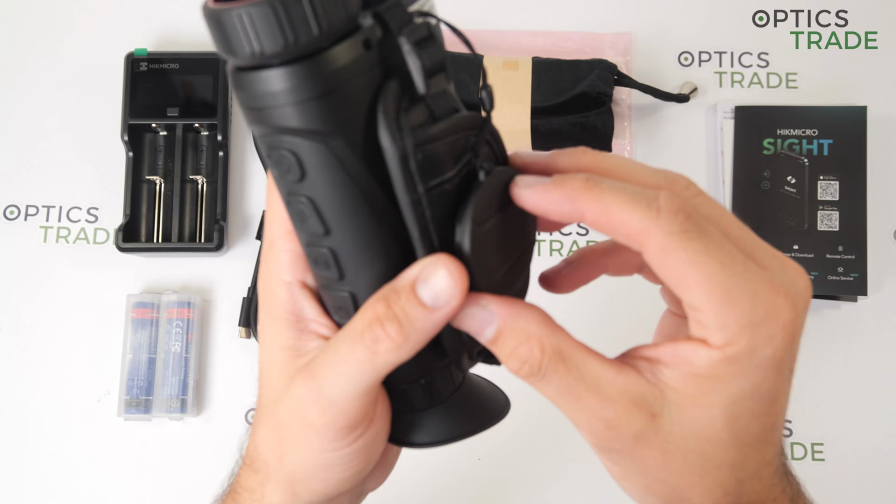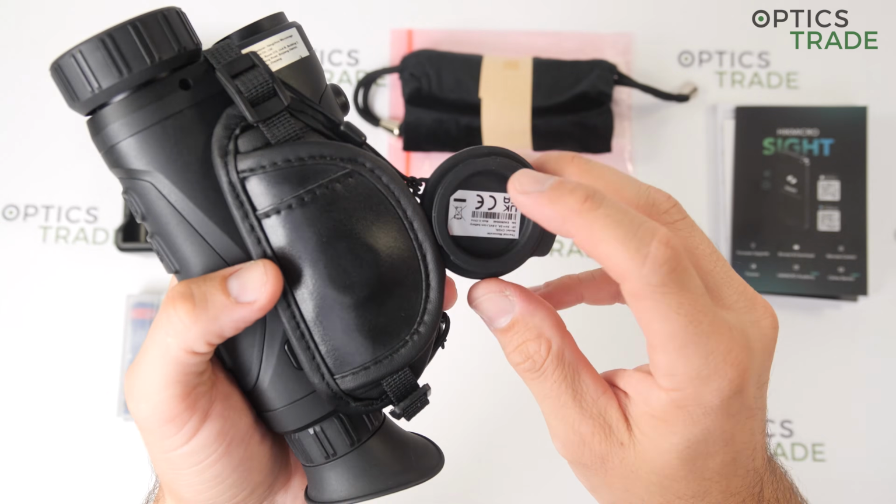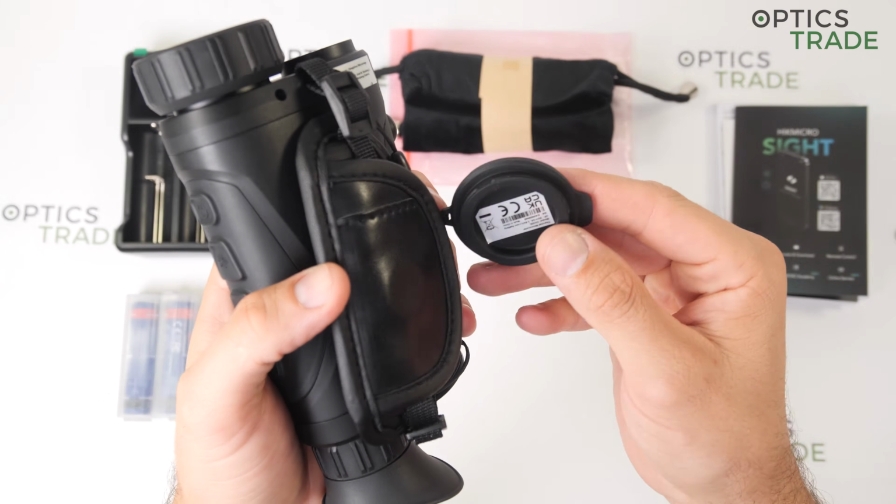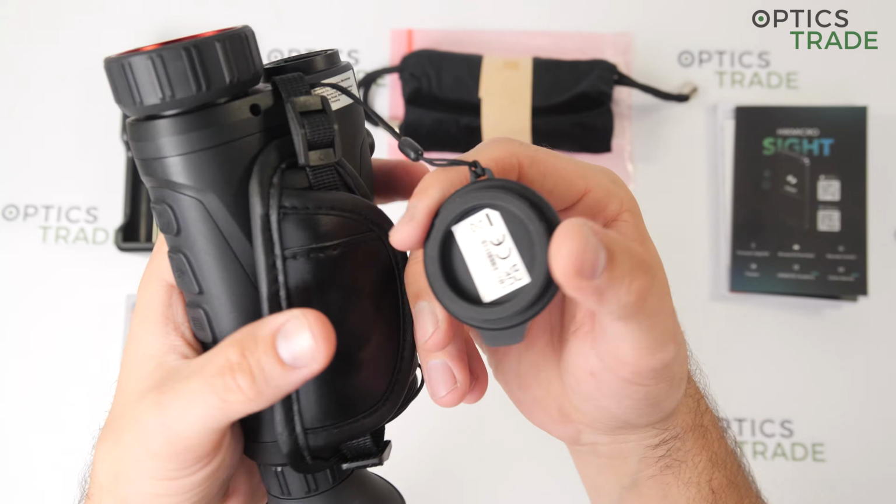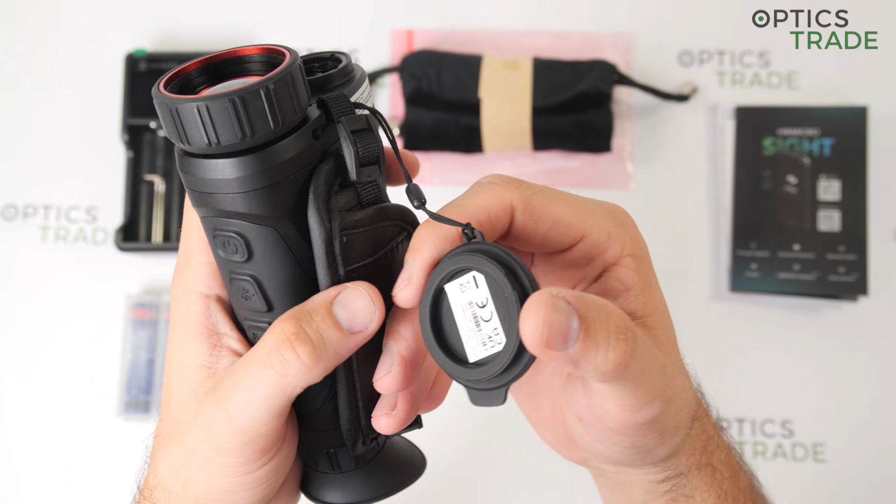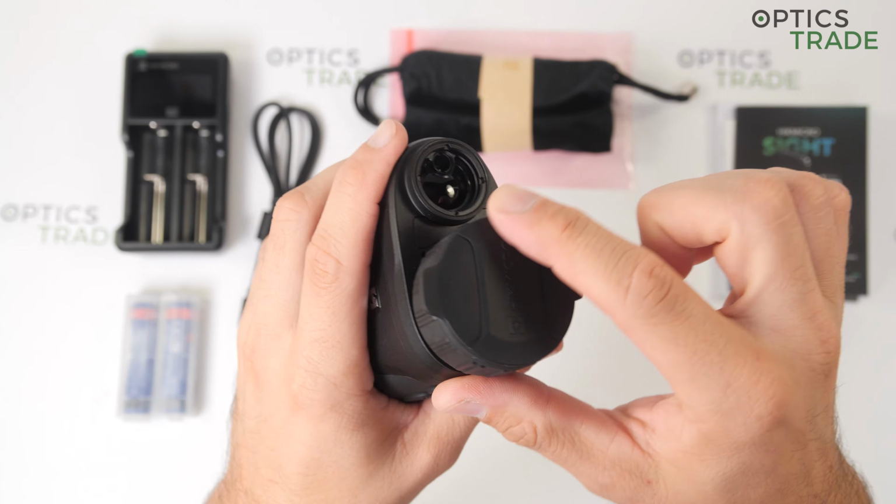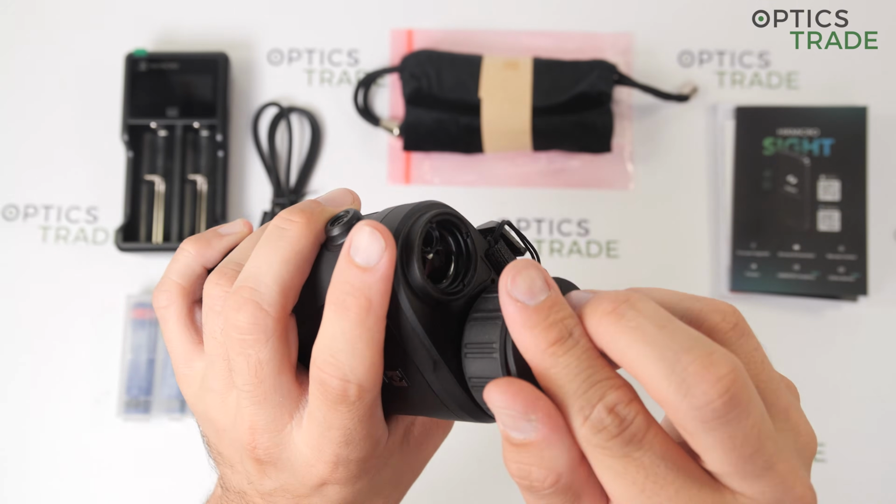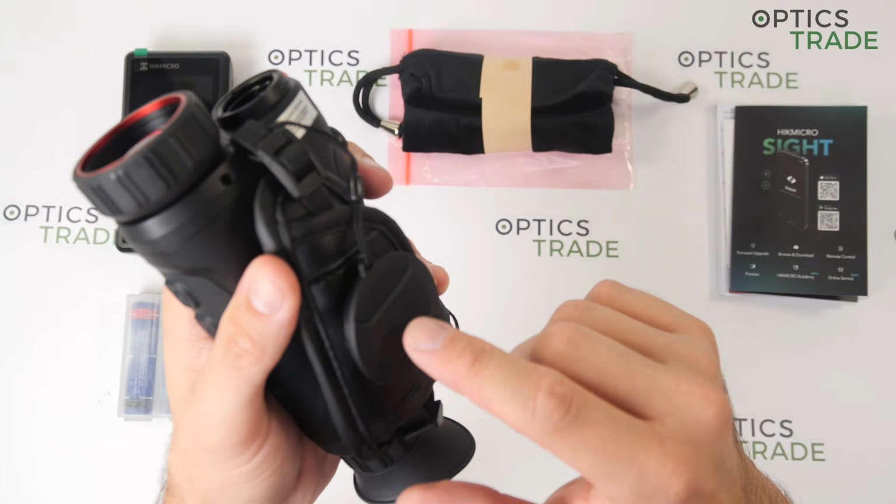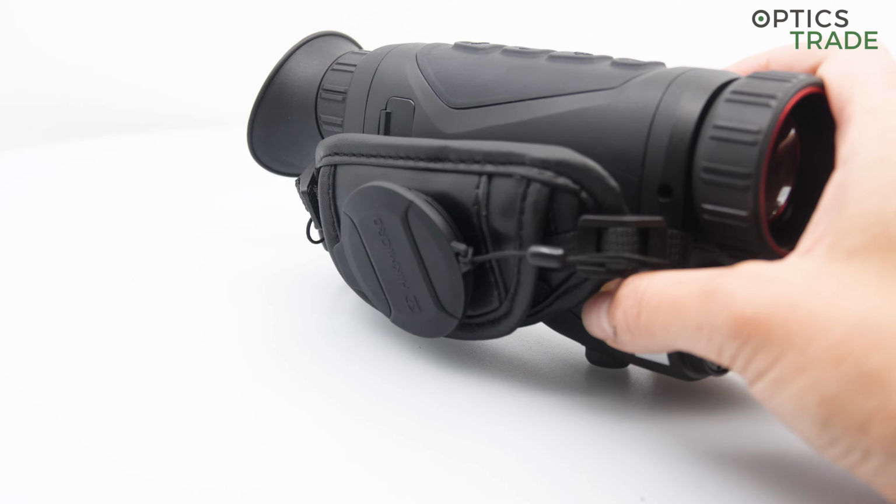What is also really nice with this magnet in the carrying strap is that the inside of the cover is facing the carrying strap, so you get no dirt or debris inside of the cover, and then when you put it on the objective, you don't get all of this debris onto the lens. So this is a really well designed, really nice feature.